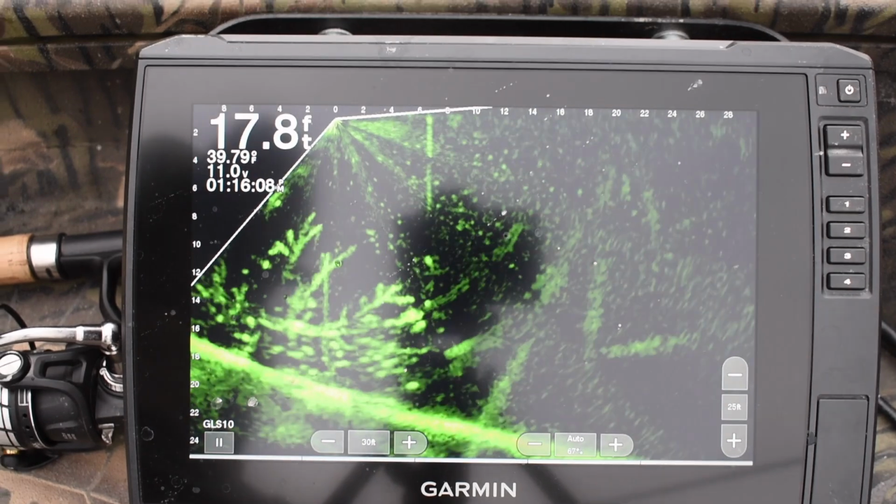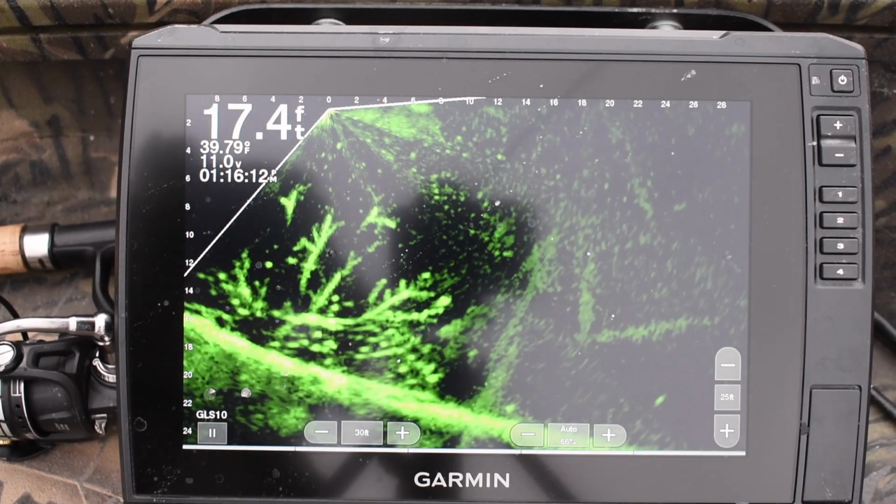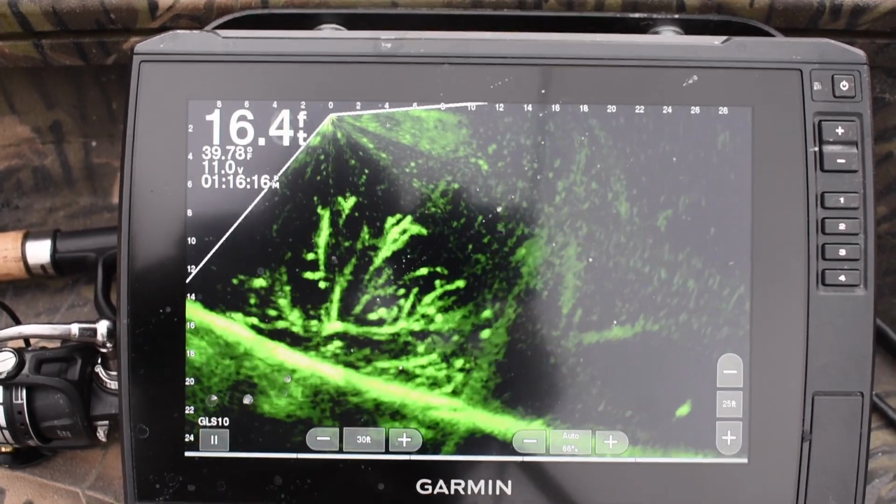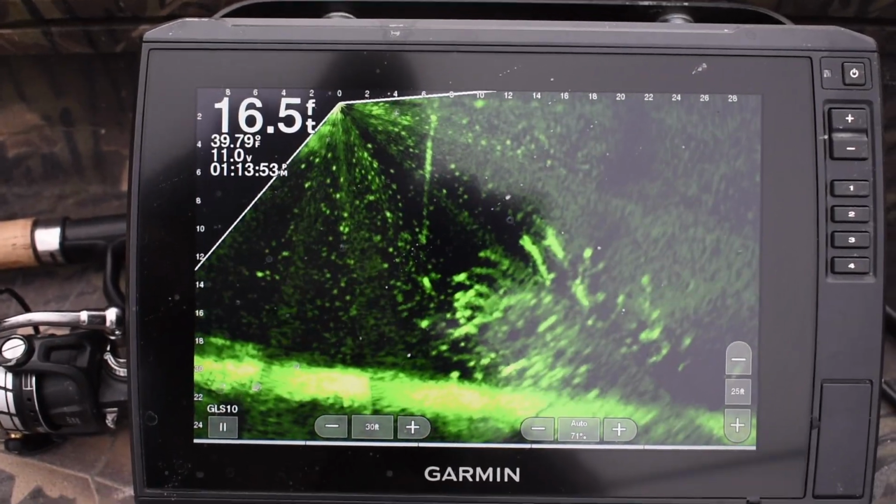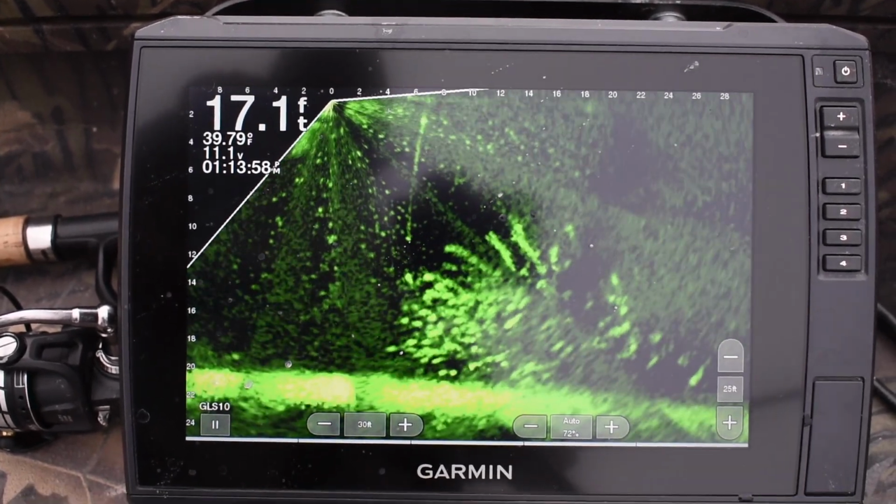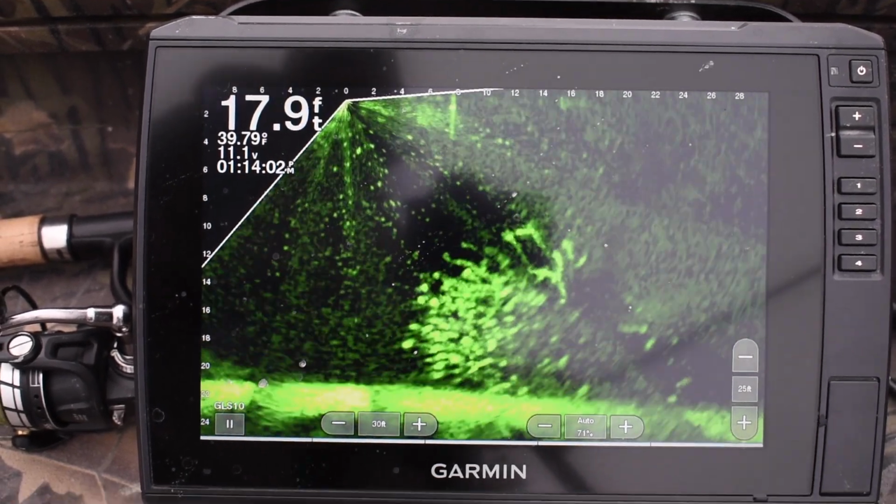It has gotten cold. I think the air temperature the last couple days has been in the 30s. Water temperature, as you can see there, just under 40 degrees at 39 degrees. It snowed last night, and it was spitting snow on me all day today.